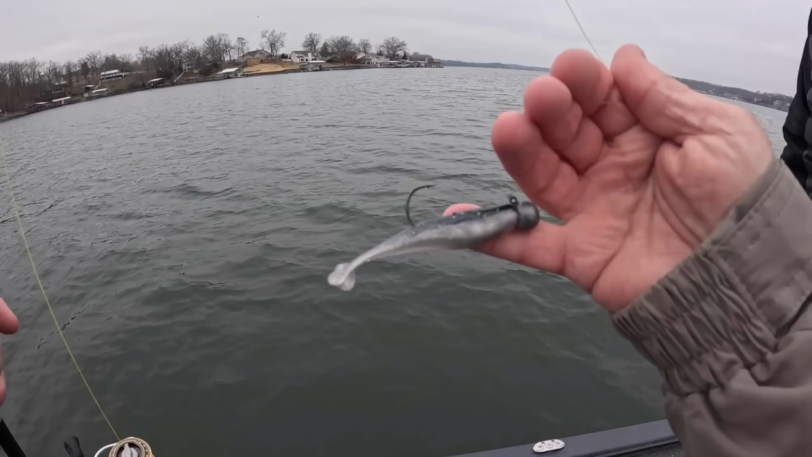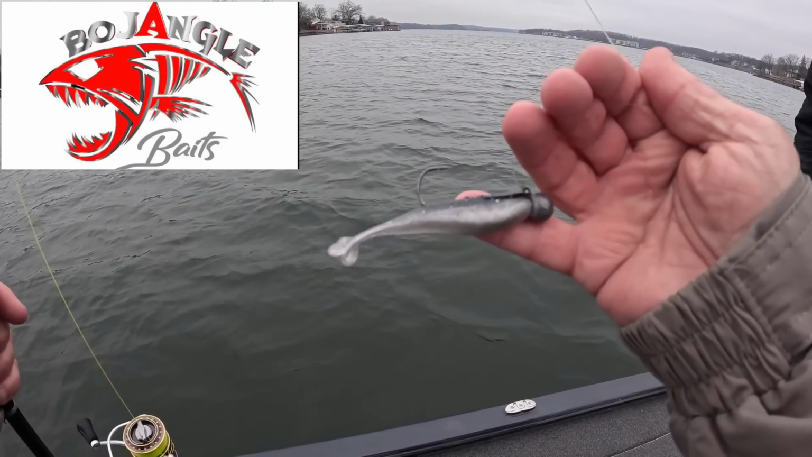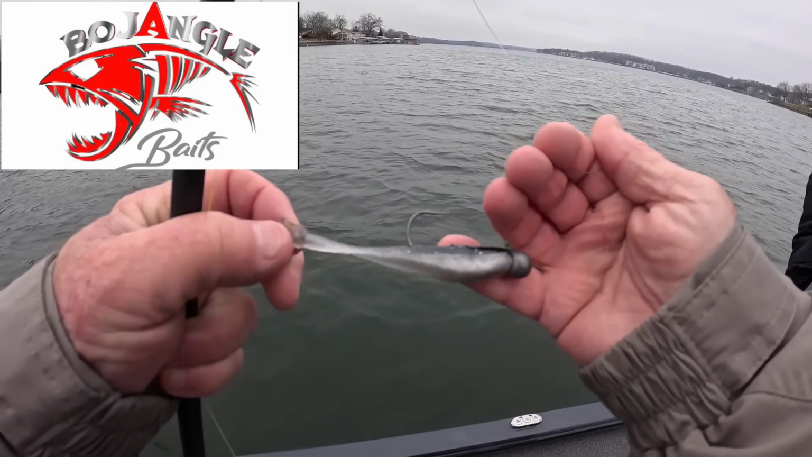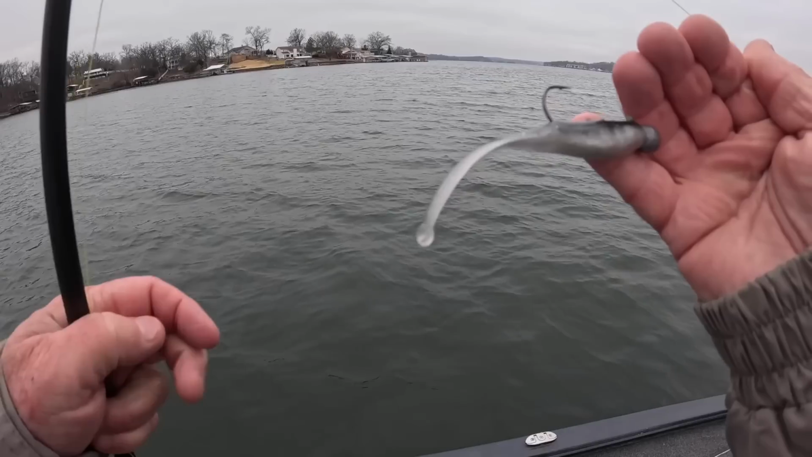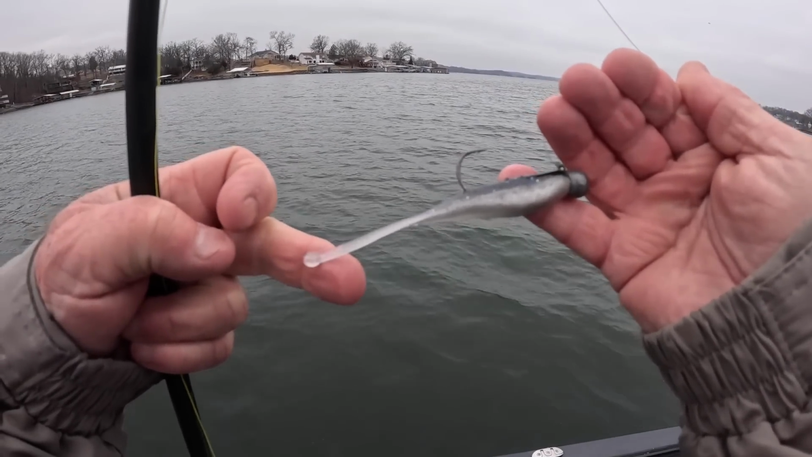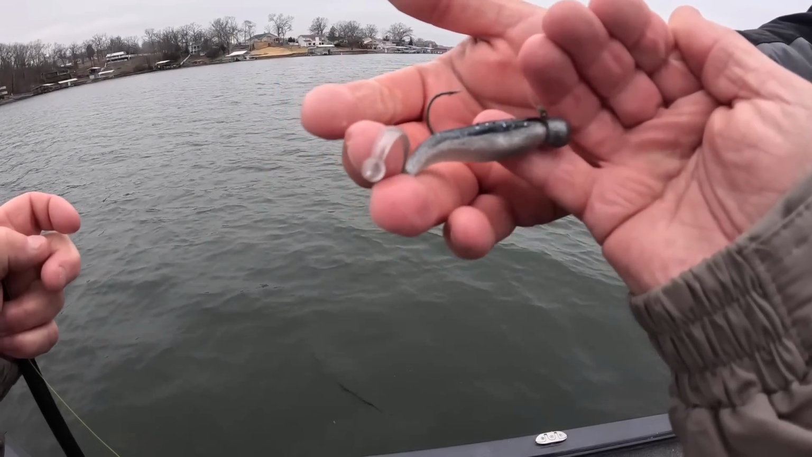Now, let's talk about the plastic. That's a Bojangles? Yeah, that's a Bojangles bait made right here in Missouri. And they call that a what? That's called a scope minnow. It's got kind of a little paddle tail on the end of the tail. It's just got a lot of action. It's a real thin piece of plastic back here, and it's got that little nub back there.